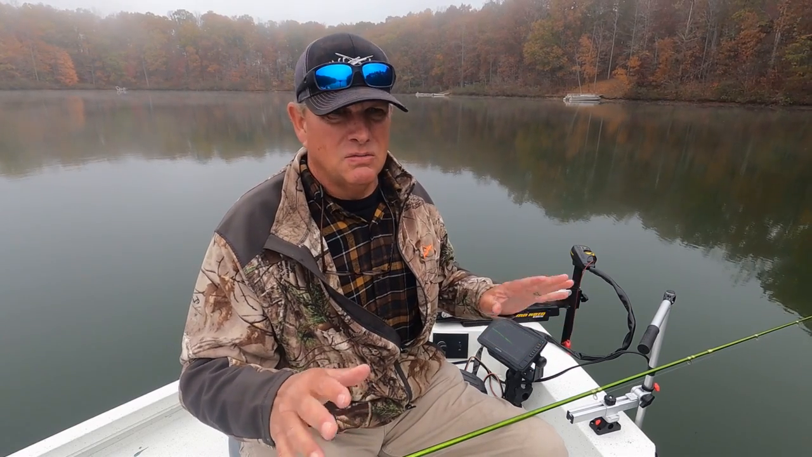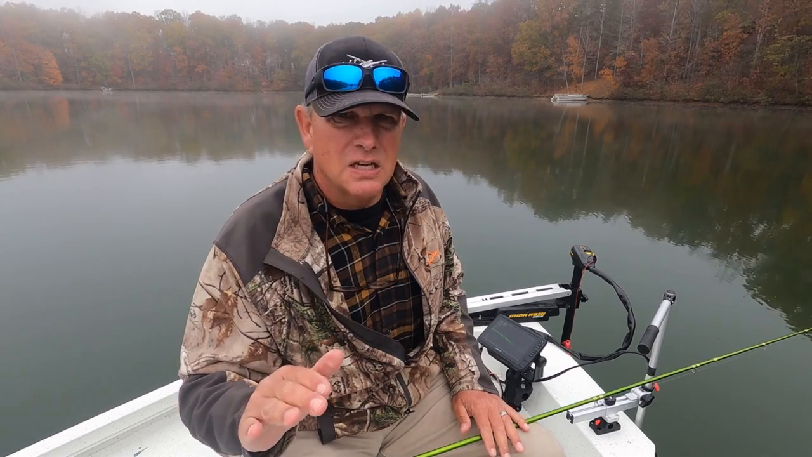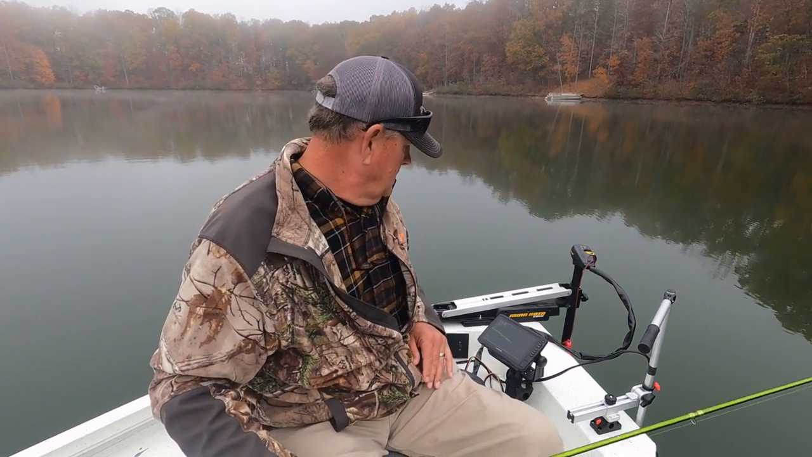I went all the way up to about where it was 10 foot deep. Actually, I stopped seeing shad. They were suspended. So I just turned around, and I will fish my way back. I'll stop at these spots and hit them. Doesn't take long. Crappie there, they want to bite. Boom, they'll bite.